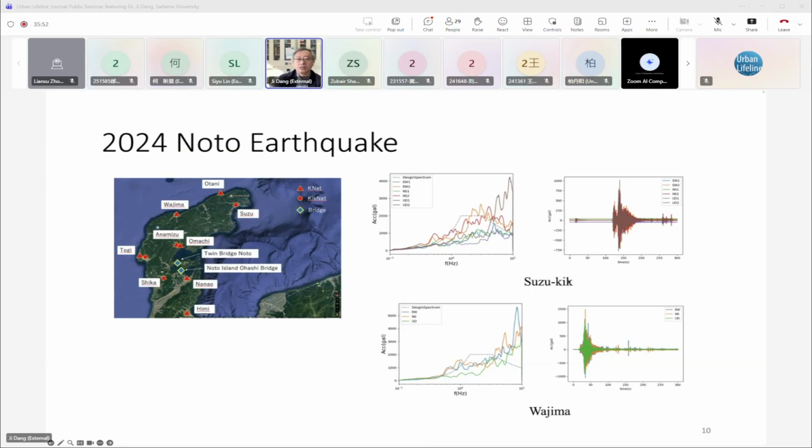And especially in the 2024 Ishikawa Noto Peninsula earthquake, we had a great shake, and many bridges were also damaged. We captured over 1G shake on the ground, and I can see the damage on the bridges was less than in the Kumamoto earthquake, but still we captured some spectra of damage to bridges.